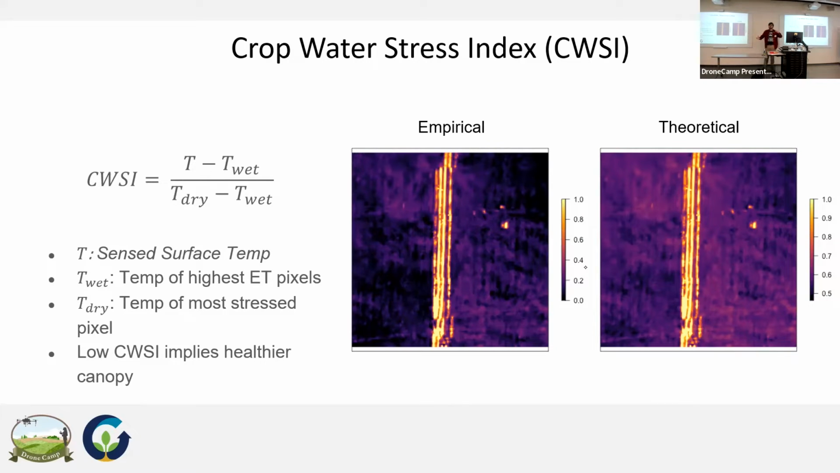This is going to be the one that receives all the water. And going back to what I was talking about, how transpiration is changing the temperature, you're comparing that to the dry pixel, where it's the highest temperature that the canopy will be if it is severely water stressed. And typically, a farmer doesn't want the plants to be at that level either. So there's a range of doing this empirically, like on the left, and theoretically on the right.